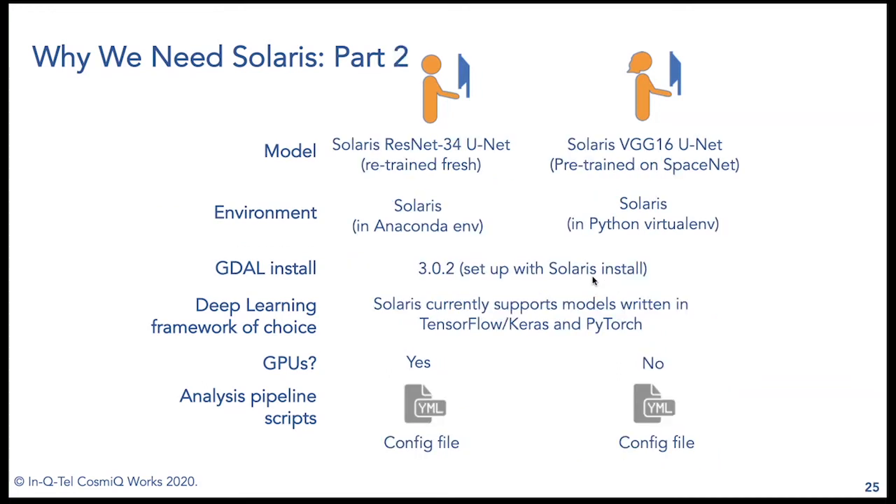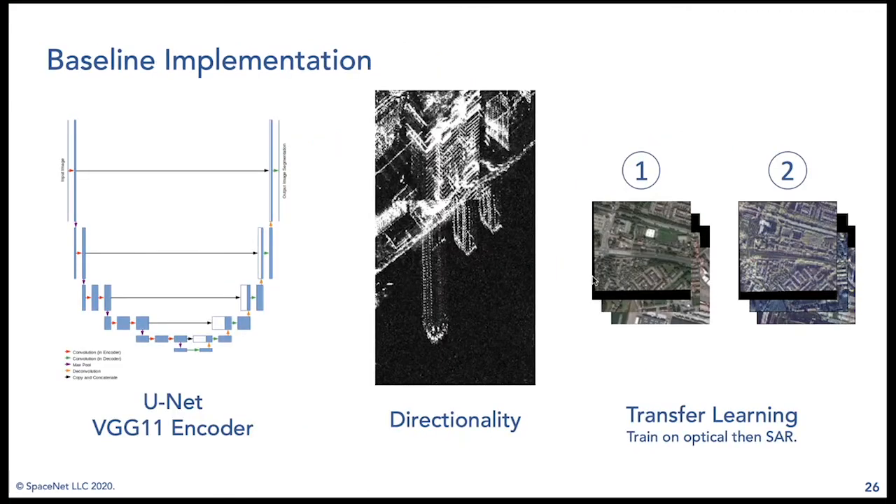But with Solaris, there's a uniform environment in which it's very easy to slot in and out different deep learning architectures, even comparing TensorFlow models to PyTorch models, and other kinds of changes, all specified in a simple configuration file, which allows for faster prototyping and research and development of effective models to solve one's geospatial deep learning problem. Next slide, please.